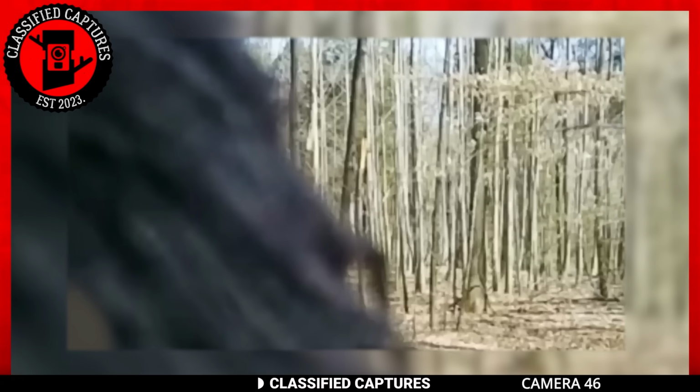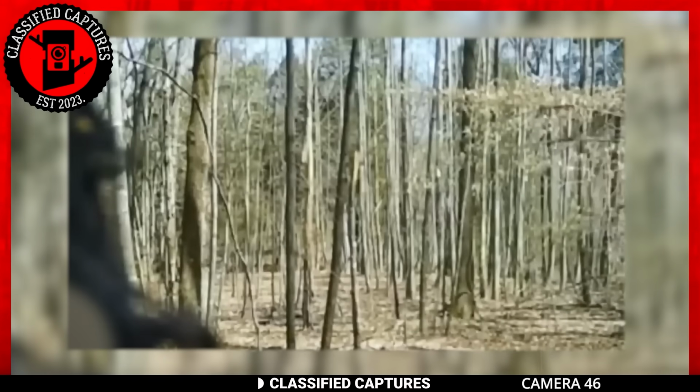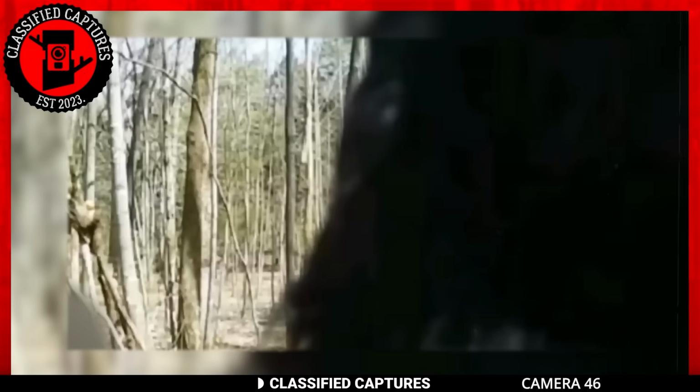What is it? Well, no one can say for sure, but given the fact that the trail cam capture is from a secluded area without any bears or apes, all who have seen the photo believe it's Bigfoot. Frankly, there's little evidence to prove or disprove it, so we're gonna sit out passing judgment for this one.